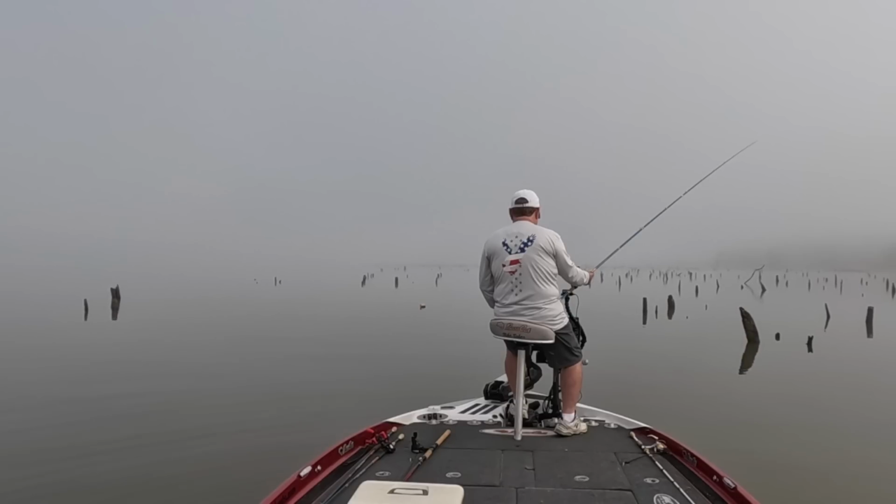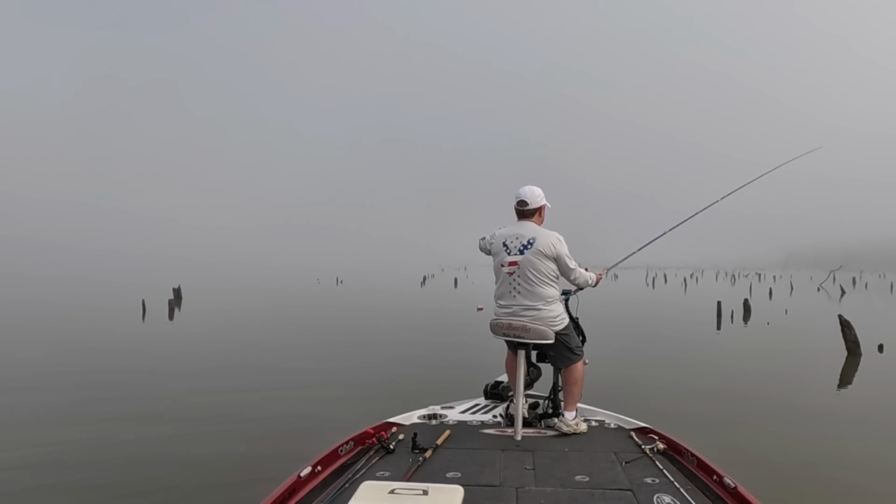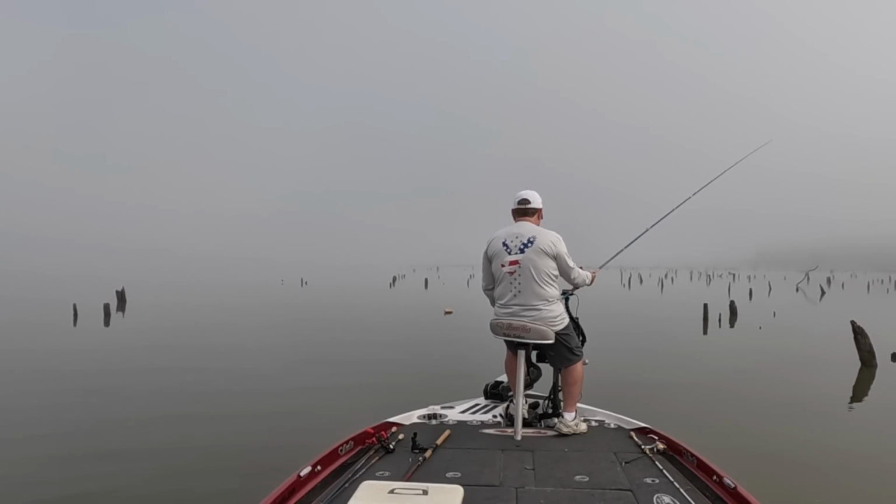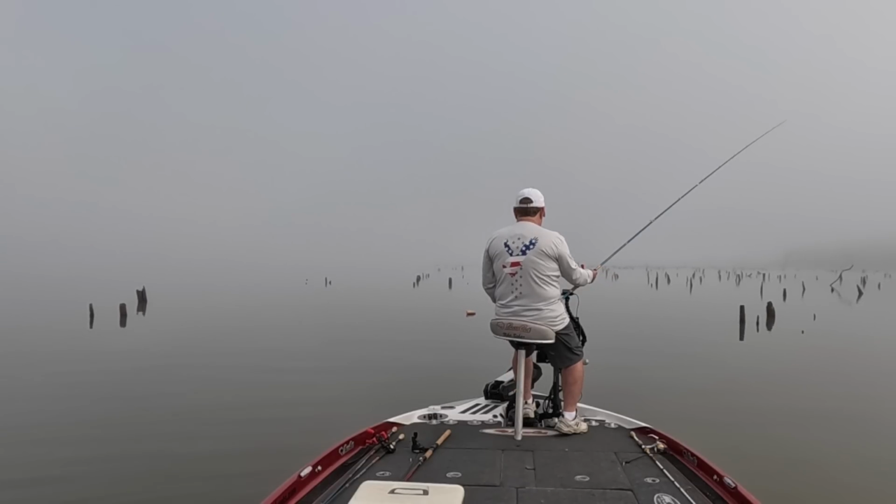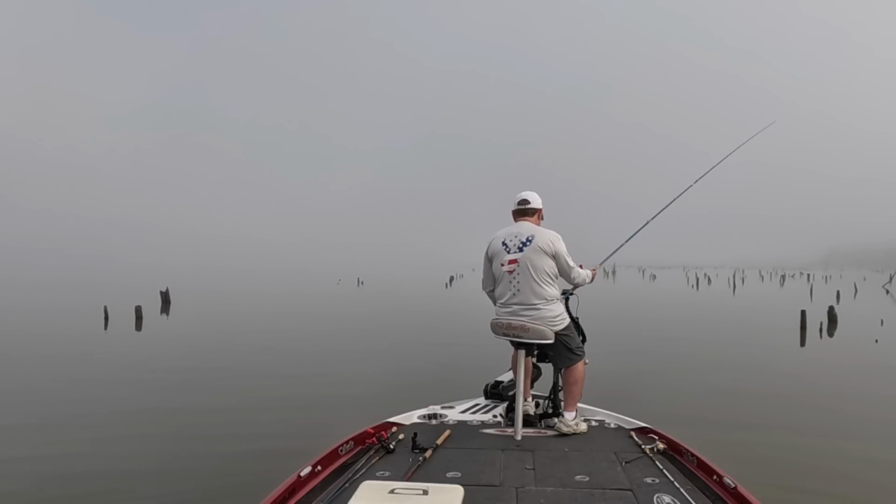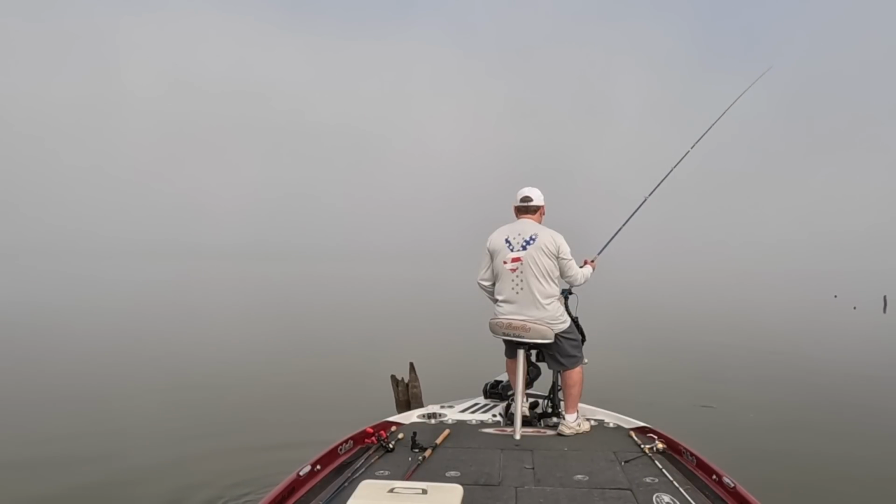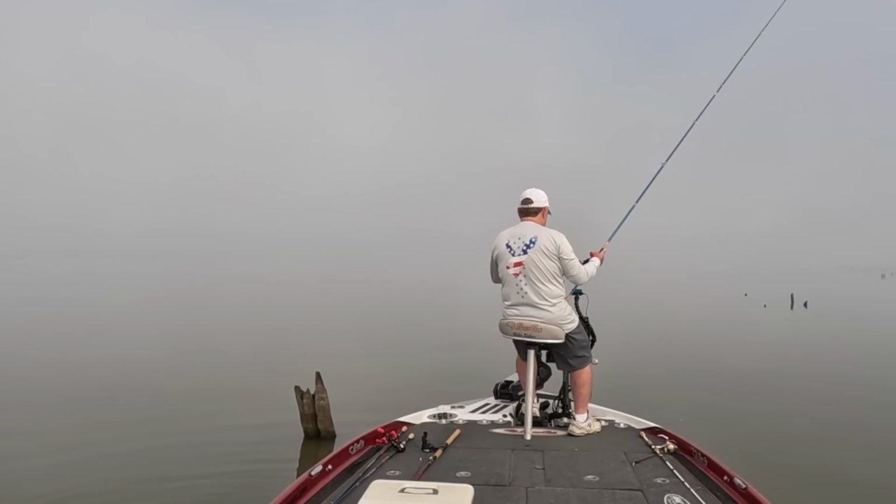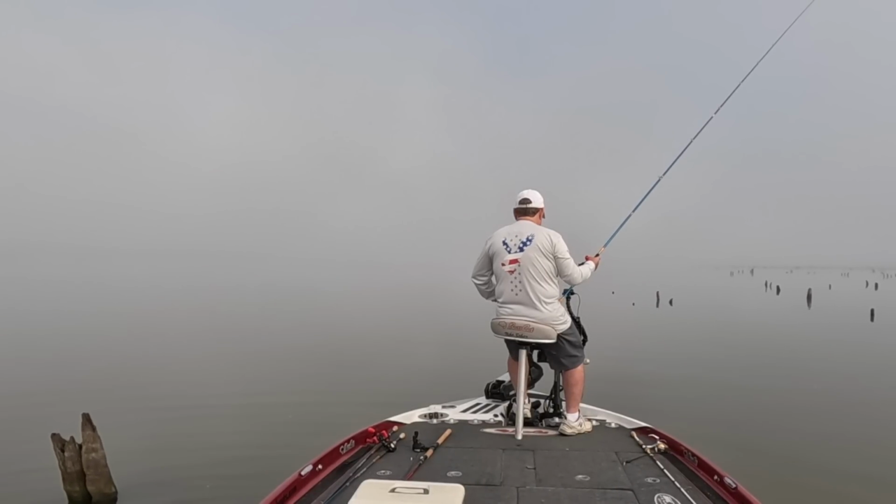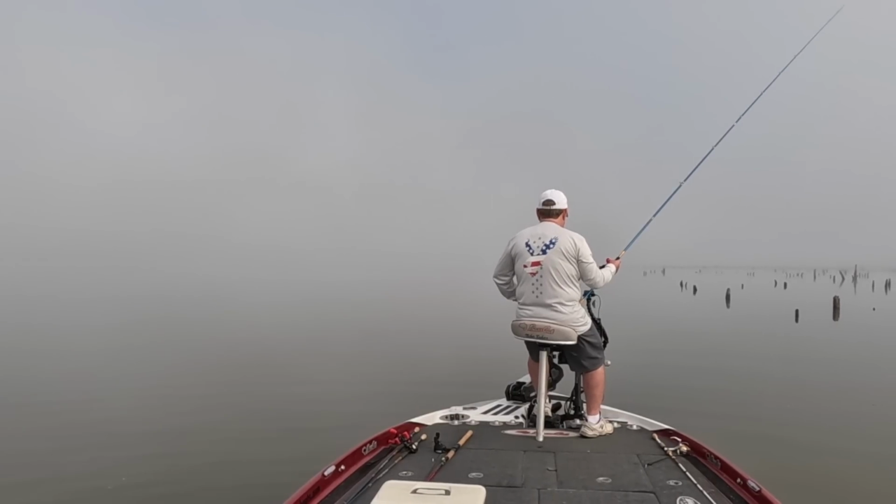I'm just going to kind of stay out here in this 7 foot of water. There's a big flat out here full of stumps. I'm right out here kind of toward the edge of it where it turns to open water, but I'm in that depth range I like where I've been seeing some fish, so I'm just going to cruise around and look for them. We got to find some bigger fish. I'm out here looking for big fish, but fishing for little fish. Can't help it, it's fun.